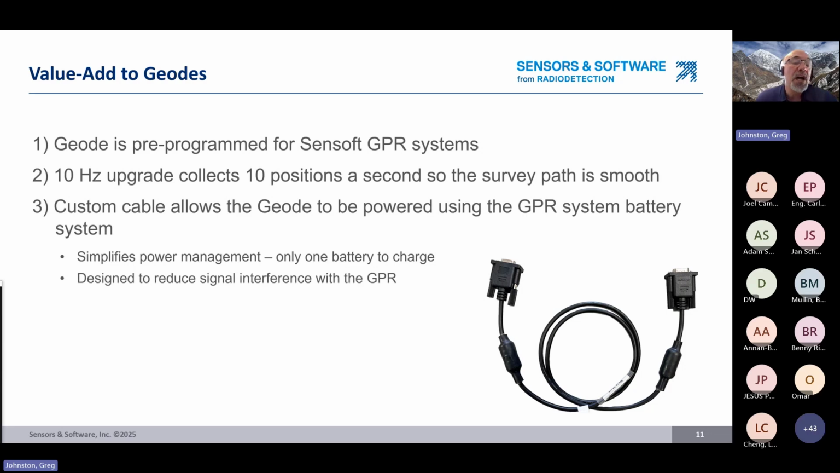The last thing is that the cable that we're providing with the Geode is a special cable that does 2 things. It powers the Geode, which means that we can use the battery on the GPR to power the Geode. And that way you don't have to worry about making sure that the battery on the Geode is charged up. You may have had that experience of going out in the field and finding, okay, my GPR is ready to go, but the GPS battery, I forgot to charge it. And so now I'm stuck. I've got to go back to the office, or I've got to wait for it to charge. That's not going to happen in this case. The Geode will always be powered by the battery on the GPR system.